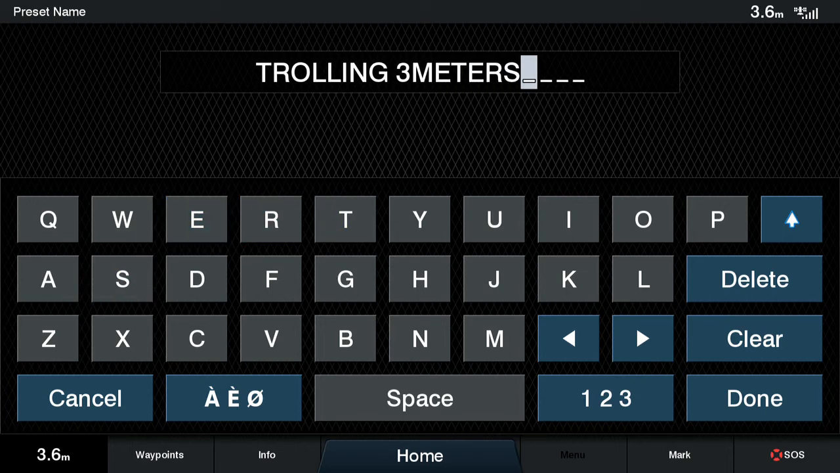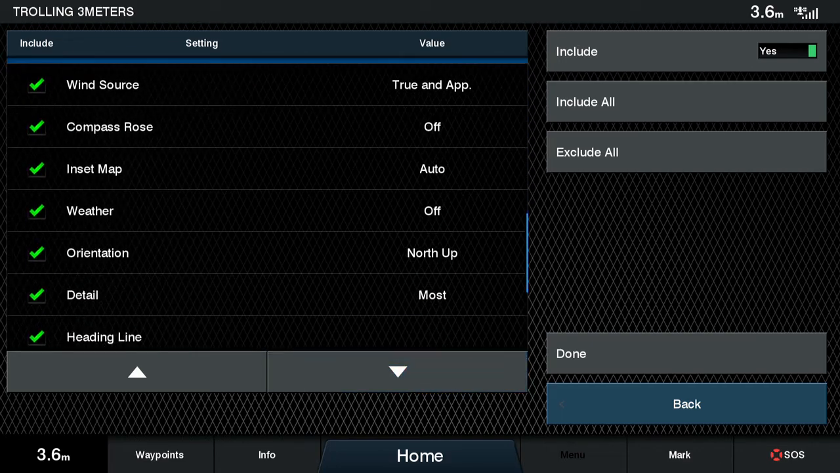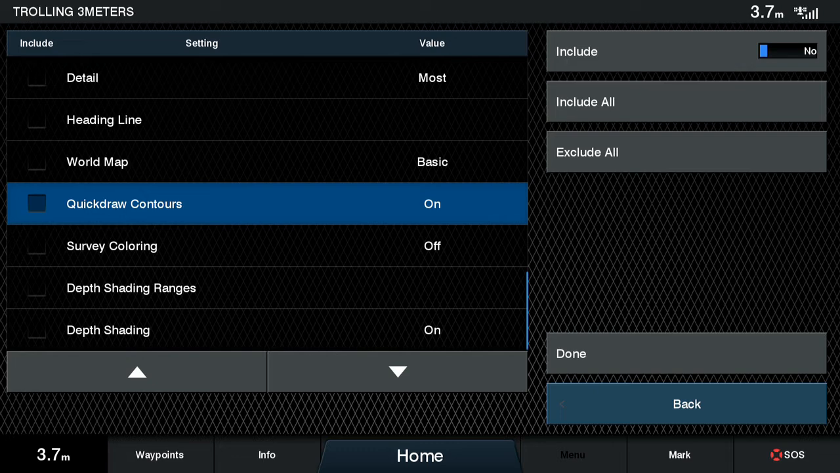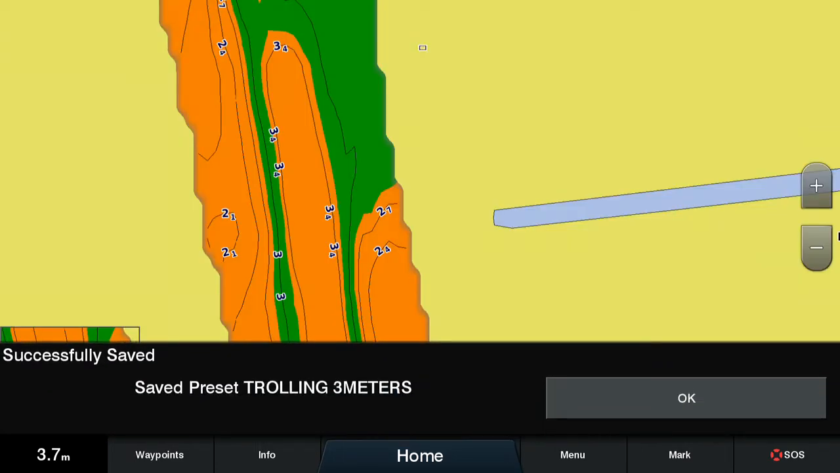So we enter the name, we press done, then we have a list of all the current settings that can be part of the presets. What I generally do is exclude all of them and only keep the relevant ones. I don't want any other settings to change when I go on one of those presets. I only want the Quickdraw Contours and the depth shading range to be included in the presets. So that's it. Now we can press done, and as you can see, the preset is saved on the GPSMAP device, ready to be used and recalled at a later time.